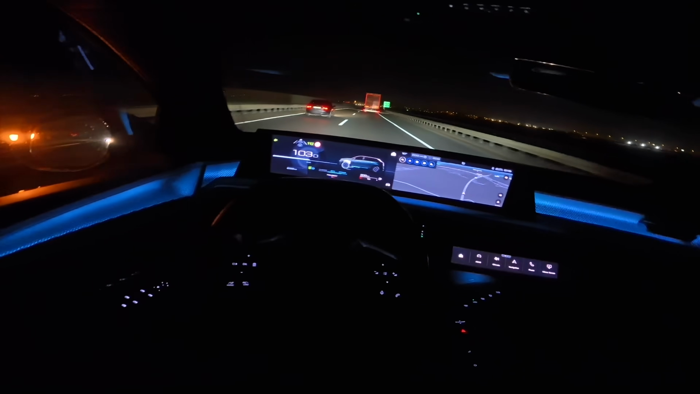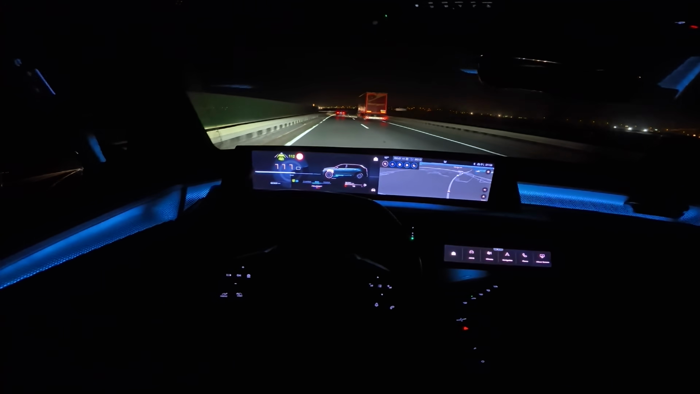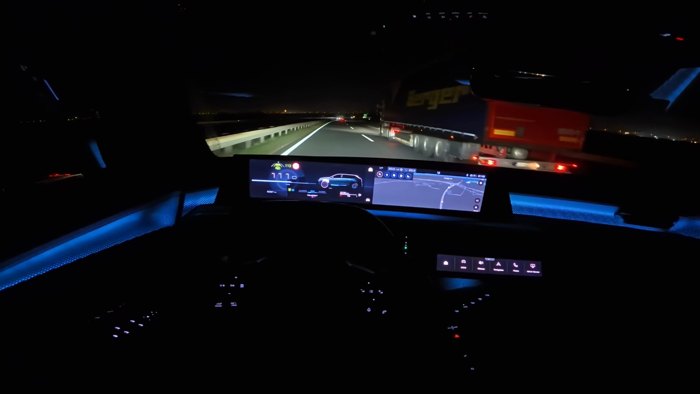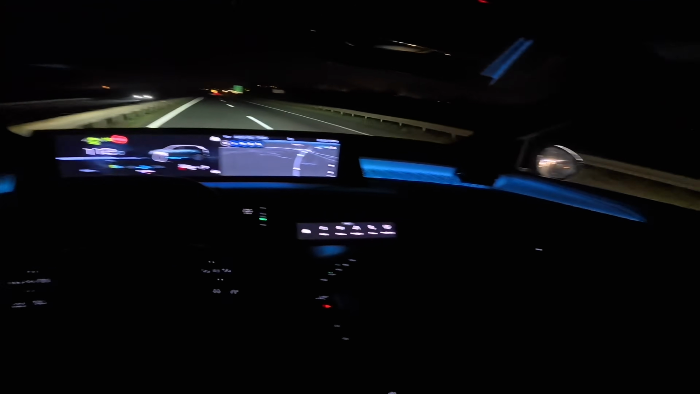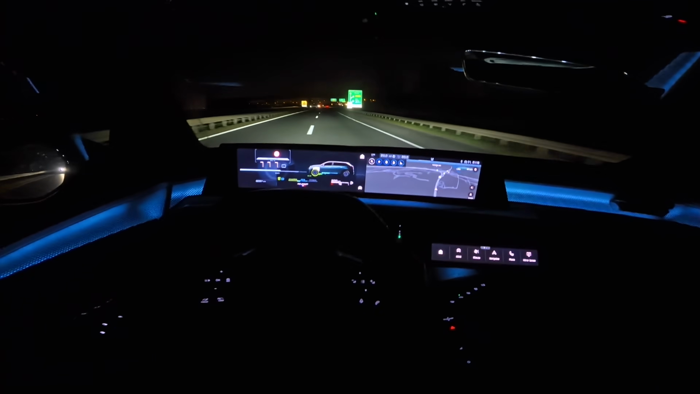But we're going to move to the left lane, and then you can see again there's a steering wheel here, green. So it works perfectly. There is also a speed limiter as well. I'm going to switch this one off.